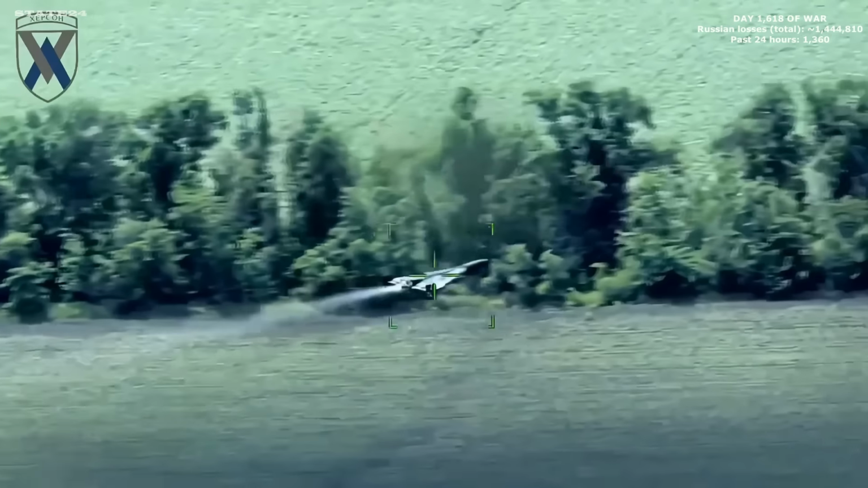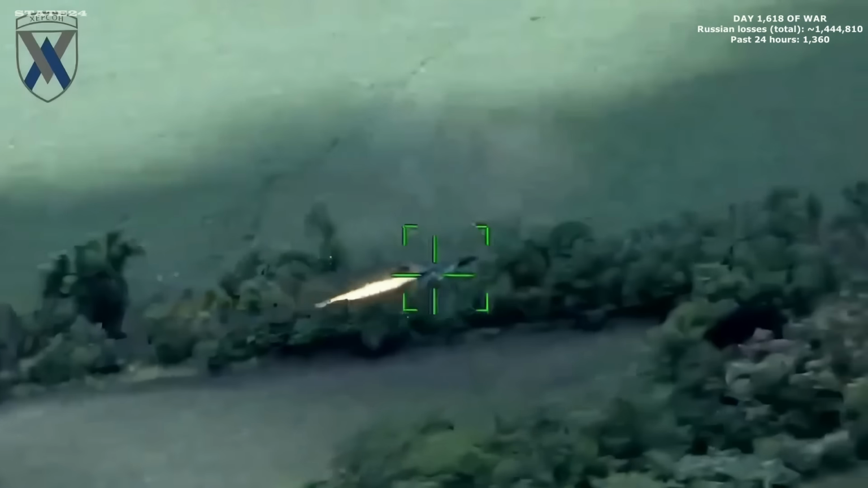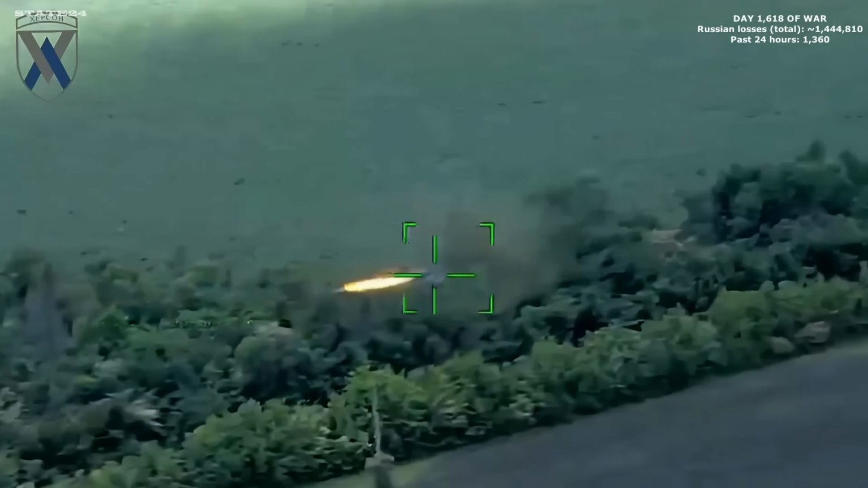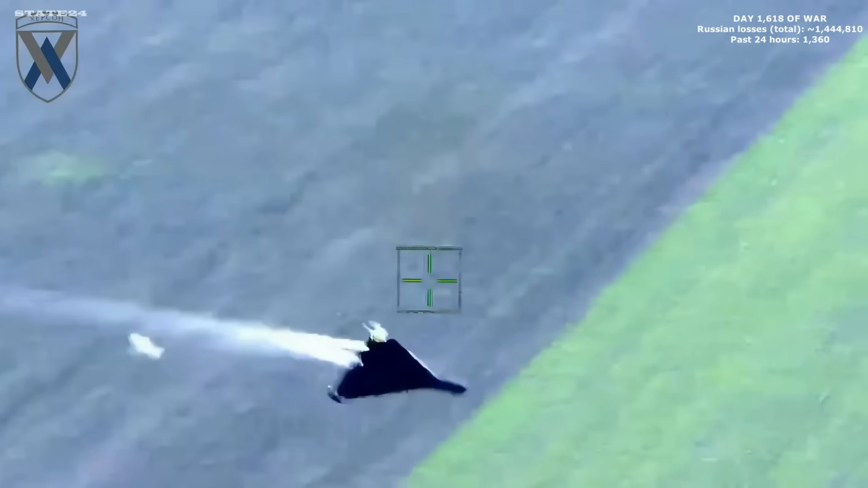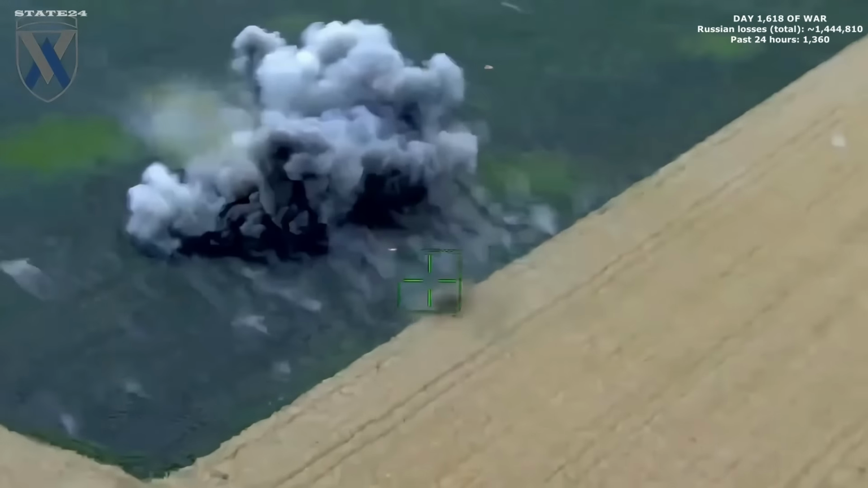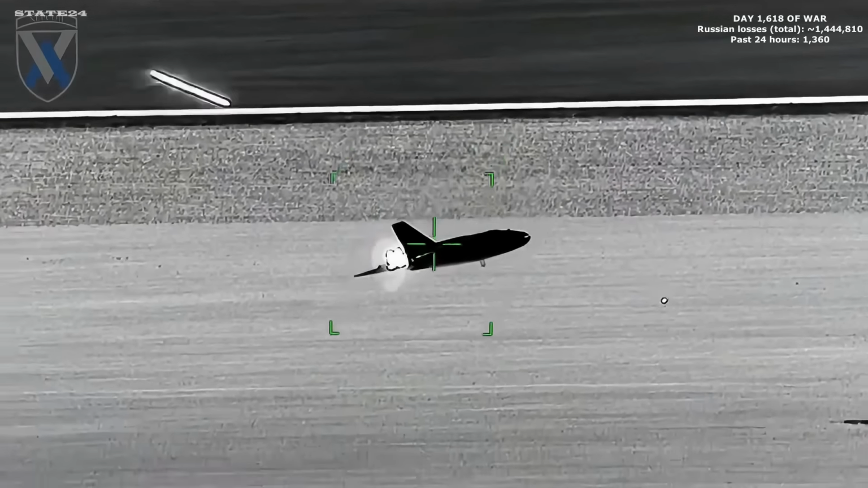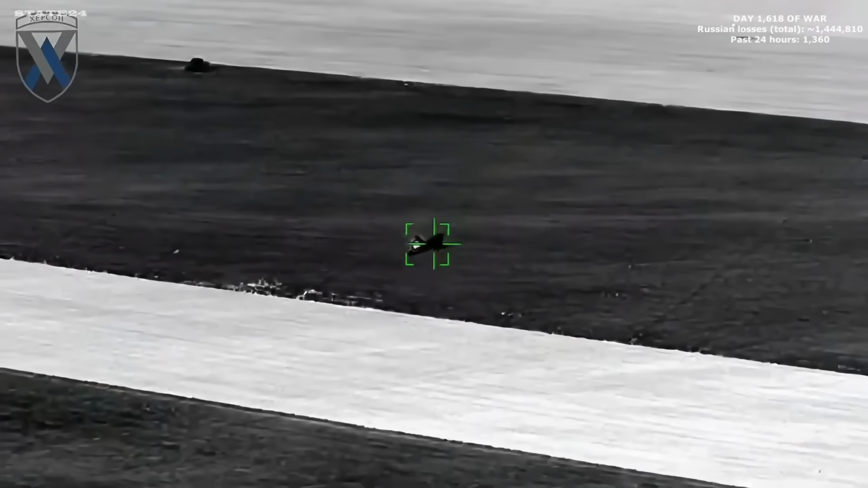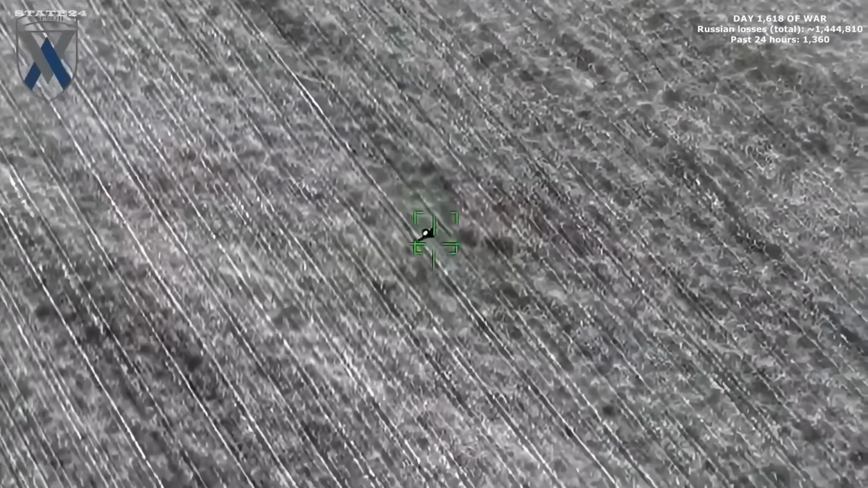Ukrainian Mi-8 and Mi-24 helicopters engaging Russian Shahed-136 and Gerbera kamikaze drones over Kherson Oblast, not with missiles, but with machine gun fire. 14 drones brought down in the same engagement, each one falling and detonating at a safe distance. Helicopters using their onboard weapons to intercept slow-moving aerial threats is an unconventional solution to a problem that conventional air defense systems aren't always positioned to handle. Clean, methodical, effective.